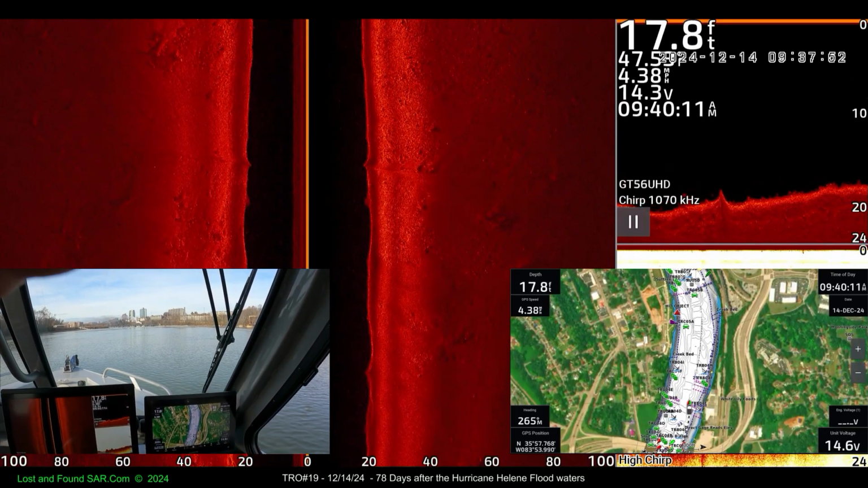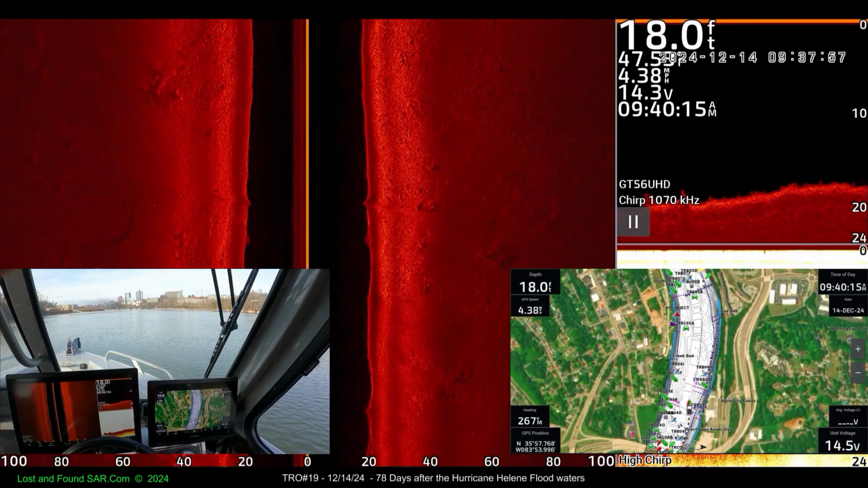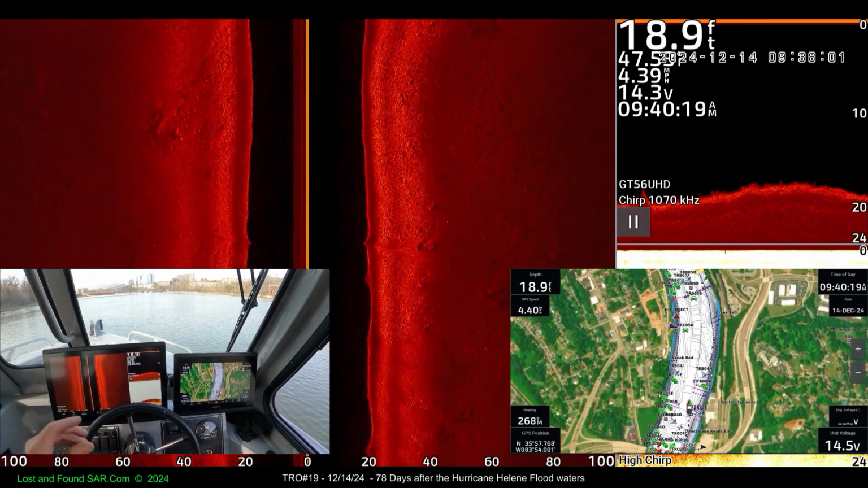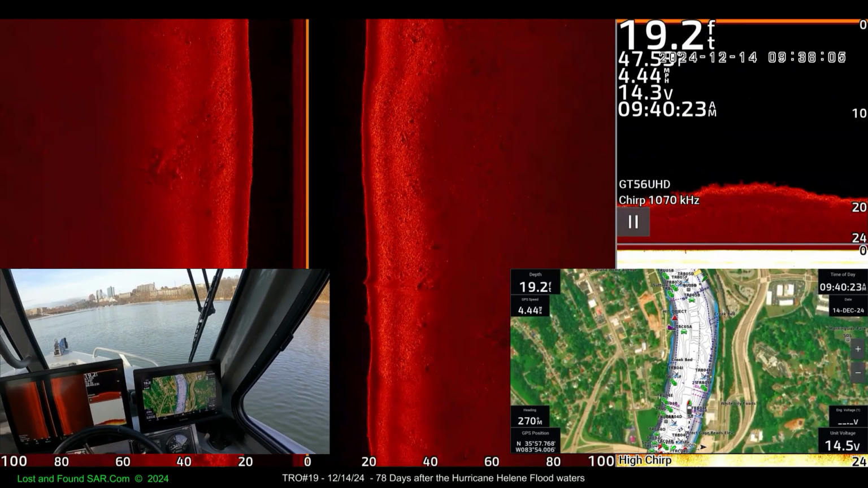I just need the bottom of the chart monitors, the plotters. Okay. Everybody's happy? Yeah. I'm gonna double check, make sure. Yep. Okay.